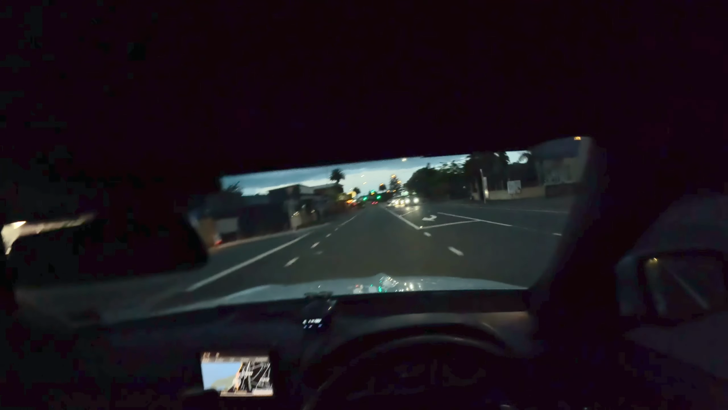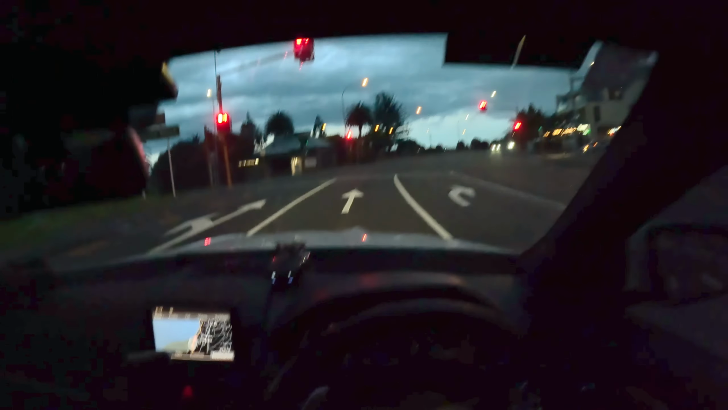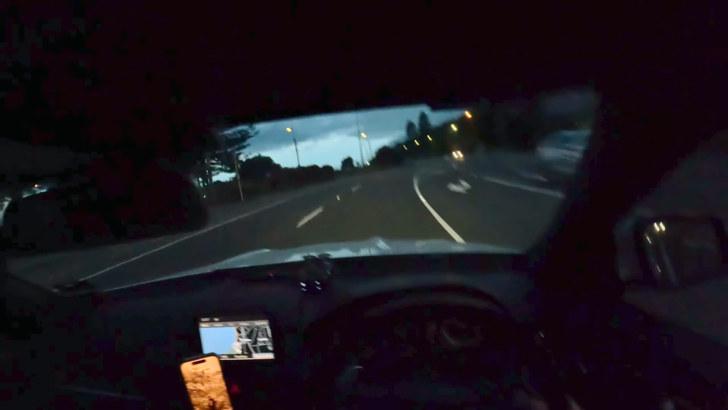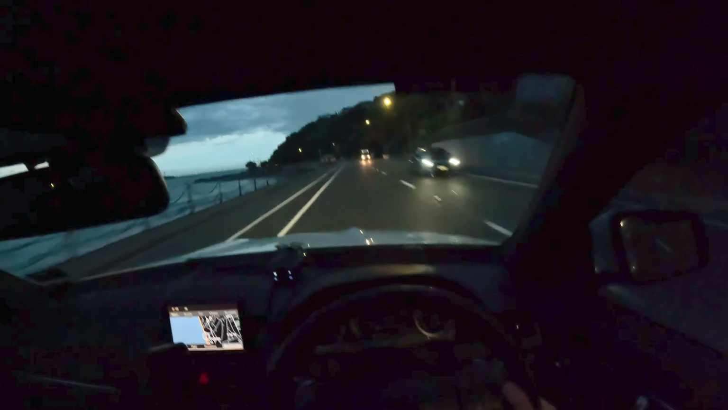Now this car at the moment is pretty factory. It's pretty unmodified. The only thing that is done to this car is a secondary cat delete. So I think I want to start putting some mods in this car, but I'm just not too sure where to start really. Leave a comment below if you guys have any ideas for what I could start doing to this car. I definitely need to get the car tuned at some point. That is definitely on the agenda.